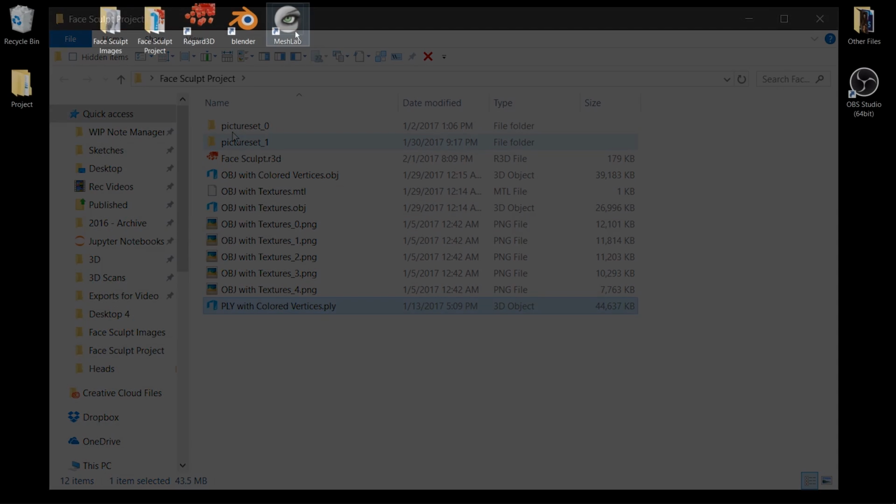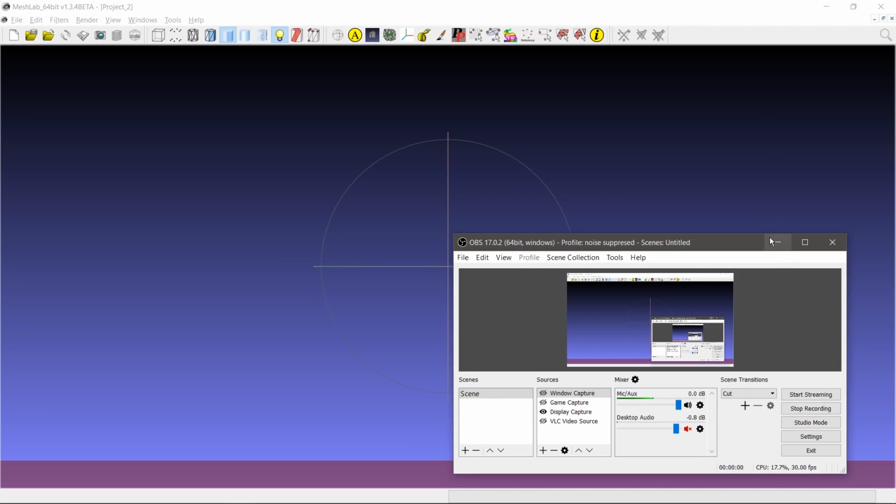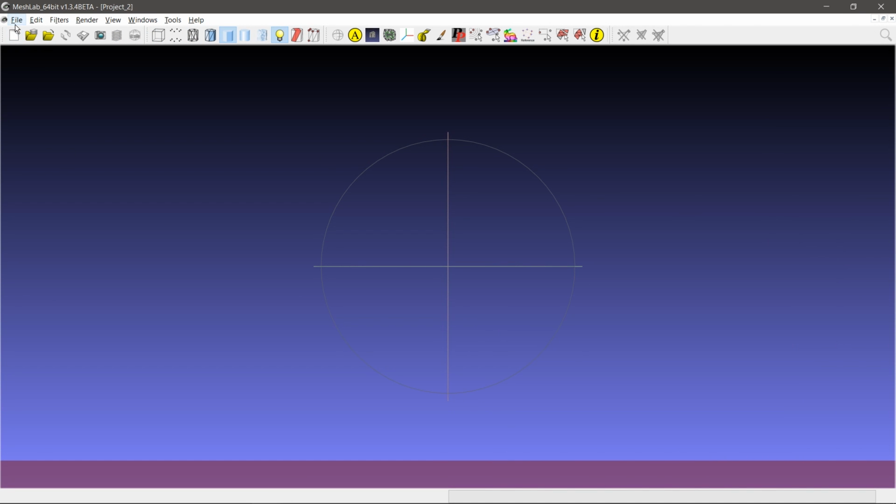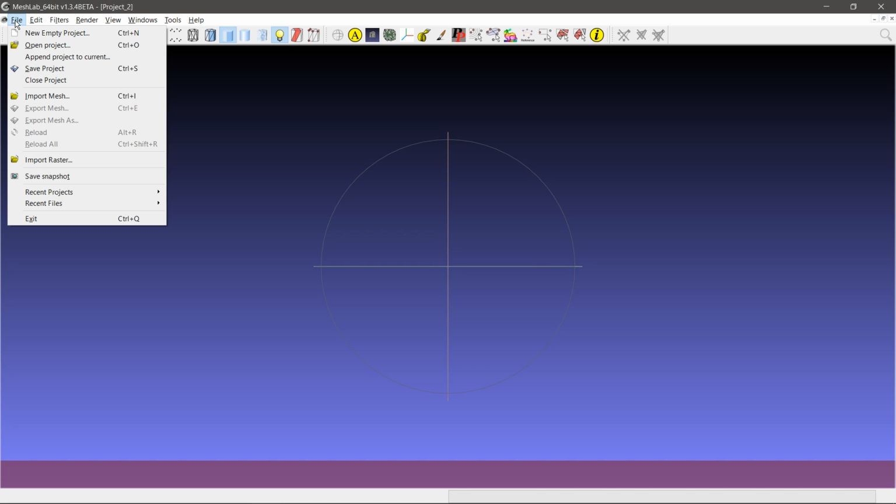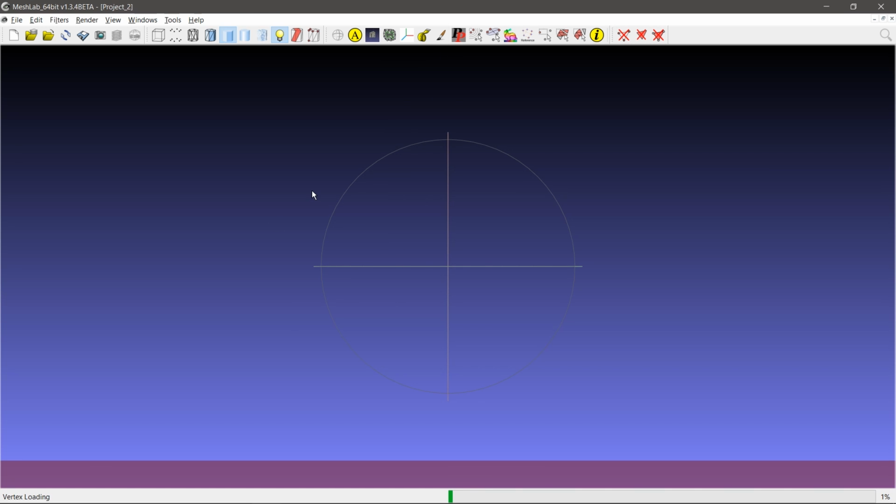And now I'm going to use MeshLab to show you real quick how you can clean it up. Okay, so this is MeshLab, and to import our mesh, I'm going to go to File, Import Mesh, and I'm going to pick this PLY with colored vertices just to show you how it can keep the texture and re-export it. So I'm going to hit Open.